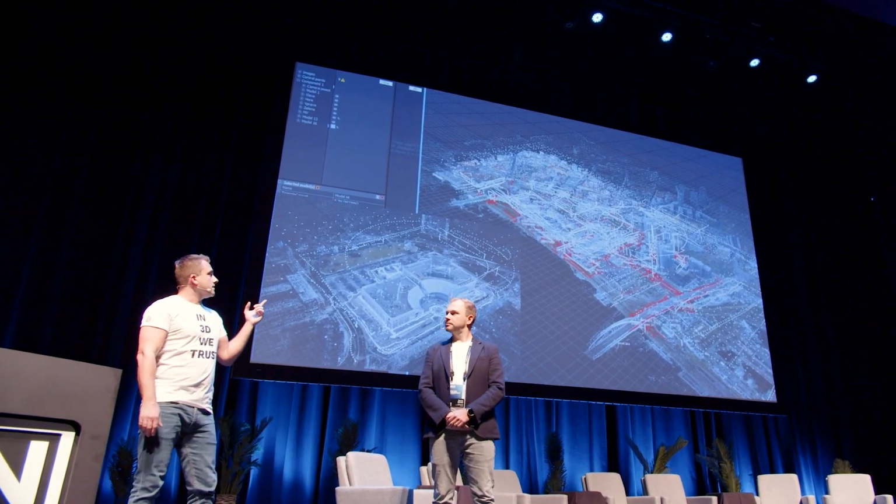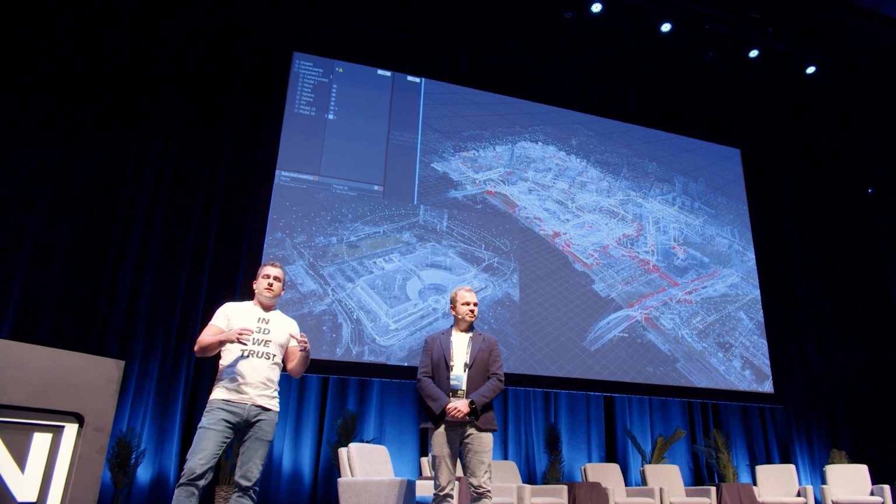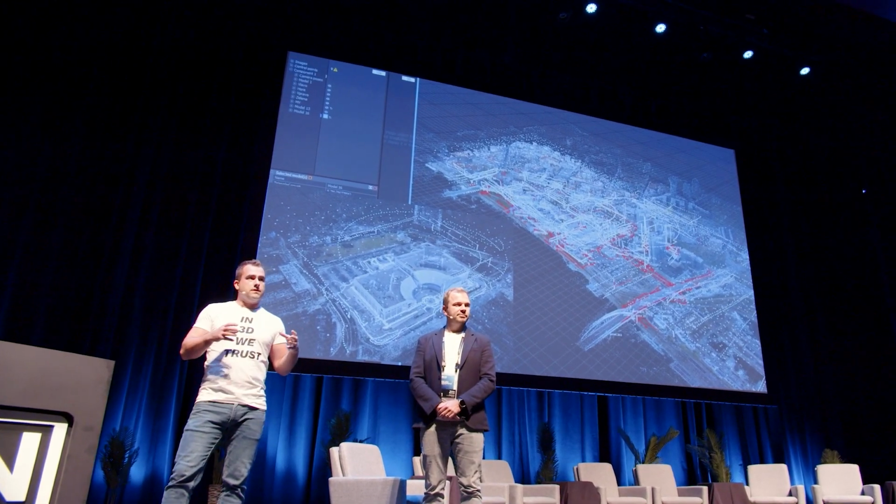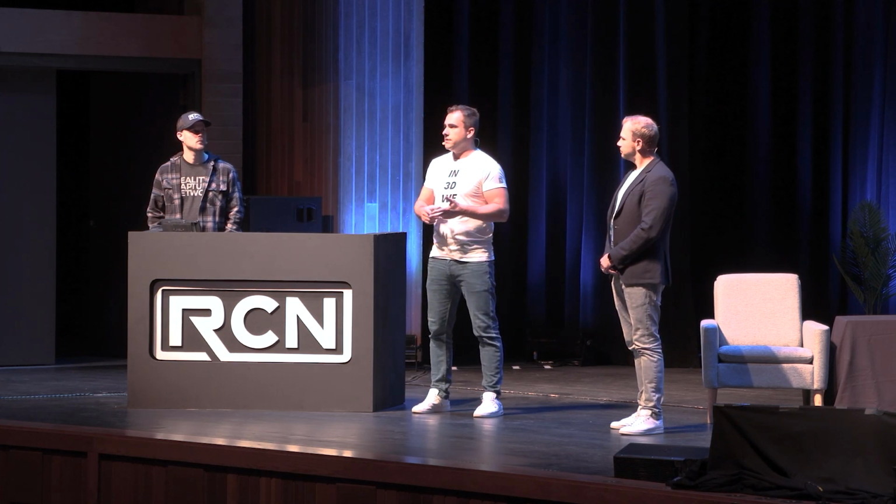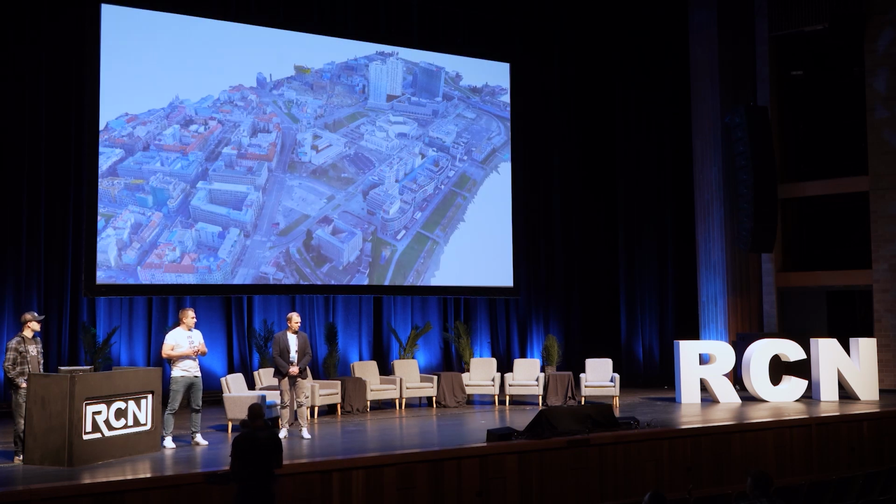So a job like this, where you need to map part of a city in very high detail, is not possible to do only with laser scanning. It's not possible to do only with photos from an automatic grid plan. You've got to combine many different workflows, and yeah, that's what we specialize in.